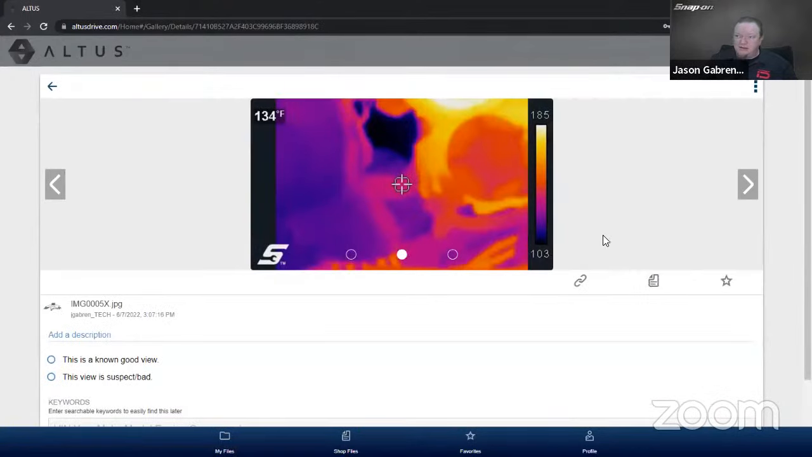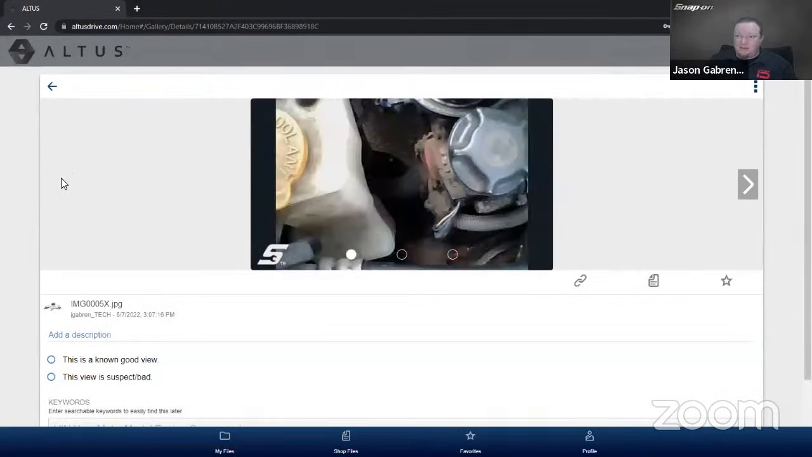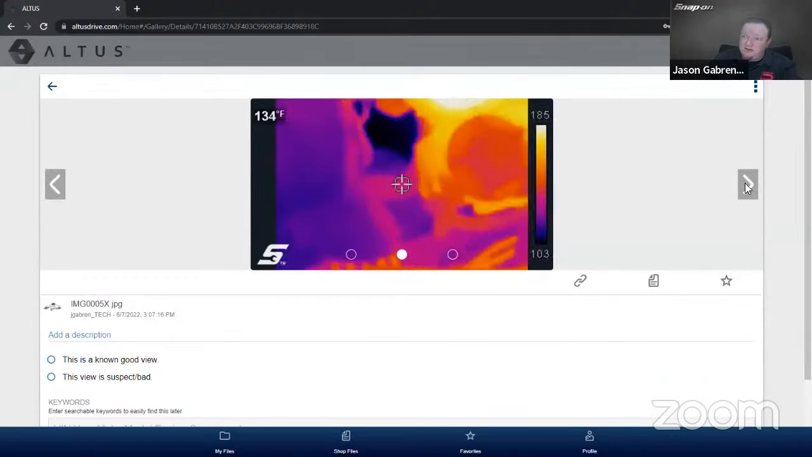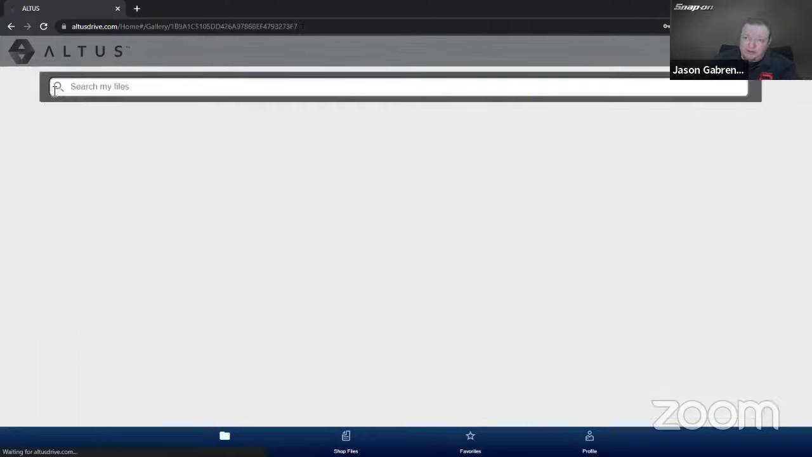And then this one is looking down at the lower radiator hose. So the lower radiator hose had not opened yet in this case. So it's pointing at the lower radiator hose. You can see how the block is hot. And then the lower radiator hose and the radiator is about 130 degrees. So it hadn't opened quite yet. We can see it is warming up. So probably a little bit of the ambient temperature is going to heat up that hose as well. So that's the lower radiator hose. So kind of neat that we can do that.